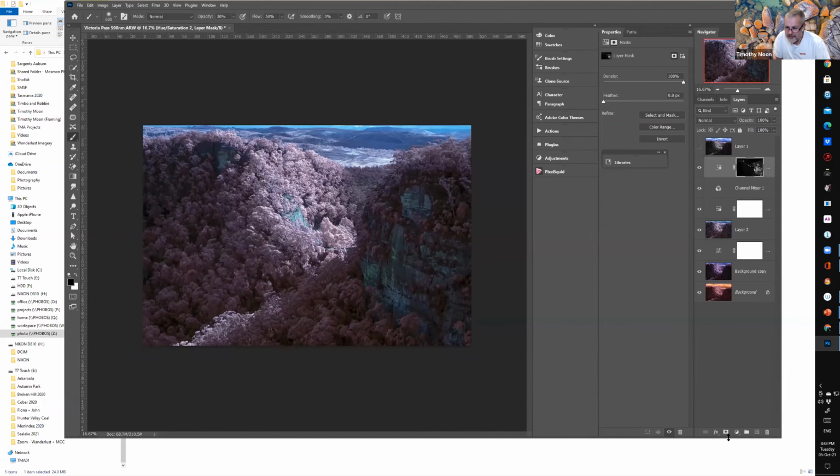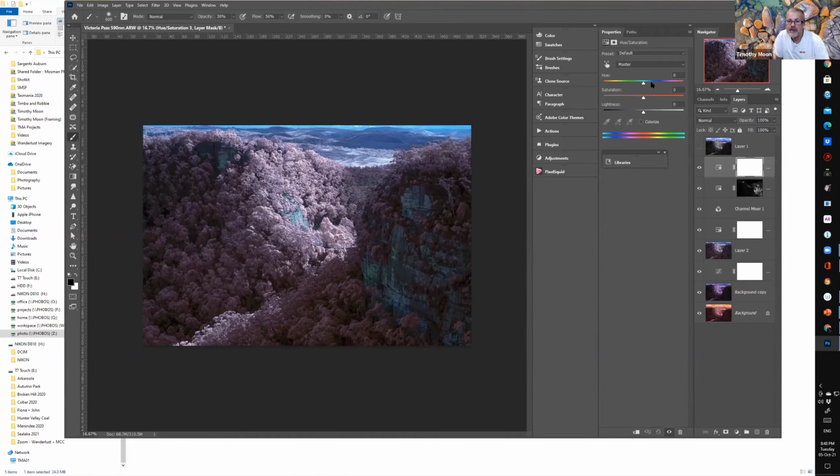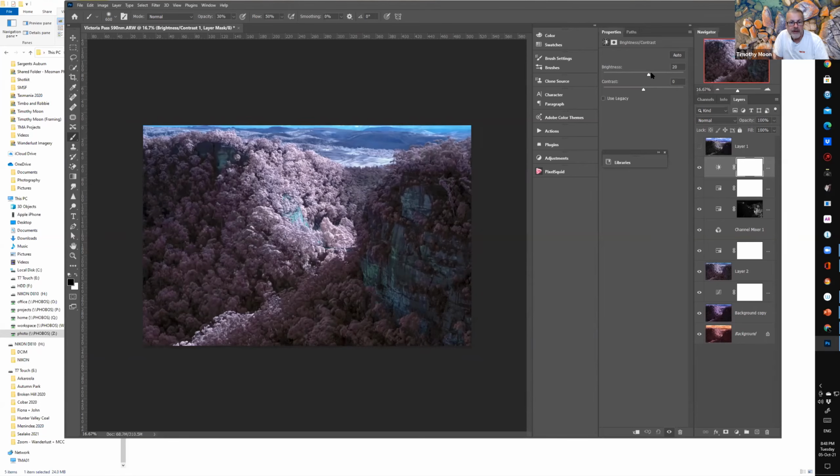Something a little bit like that, and then we might have another go at some hue and saturation, and we might pick some of these pinks in here, and I can either saturate or desaturate. So let's desaturate them a little bit. All right, and then I can do a brightness and contrast adjustment. I can brighten up the shadows a little bit here, add a little bit of contrast.